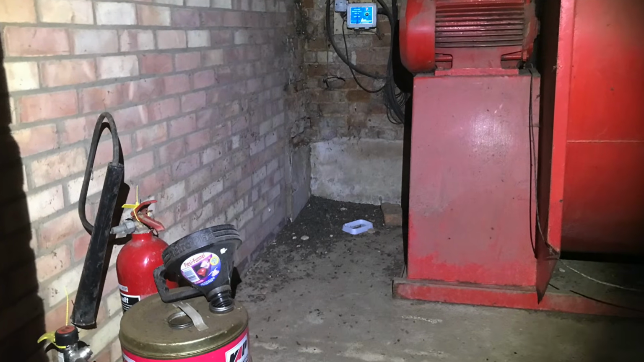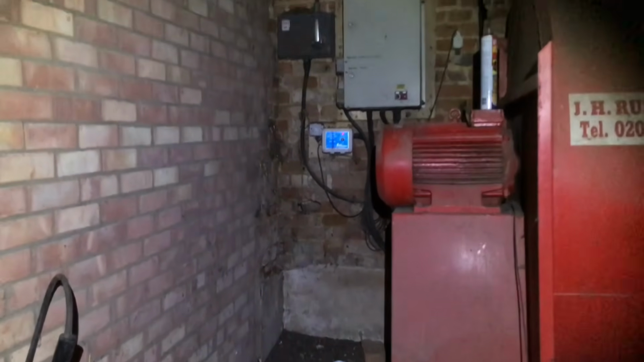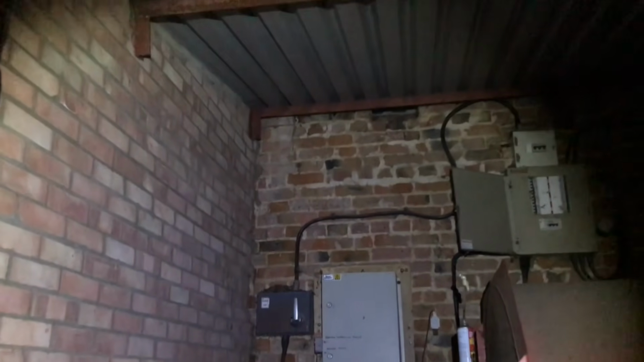I think we'll need to keep our eye on that grain pile that they've dumped outside, otherwise that'll be infested. Anyway, you can see the damage now that these rats are doing inside this grain store, and what they're doing is they're actually climbing these walls and going through these bricks into the grain store, which is just behind the wall here. And there you can see already we were greeted by a friendly little visitor in the top corner there.